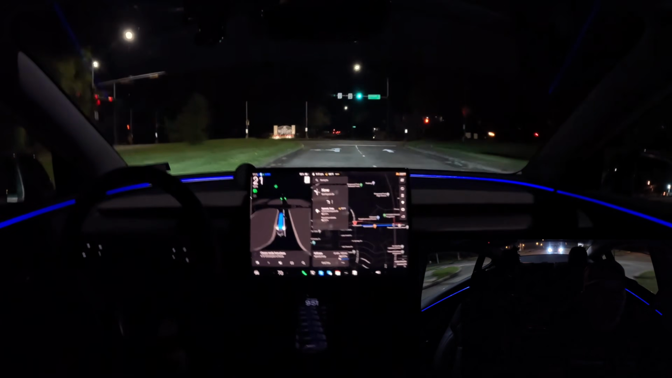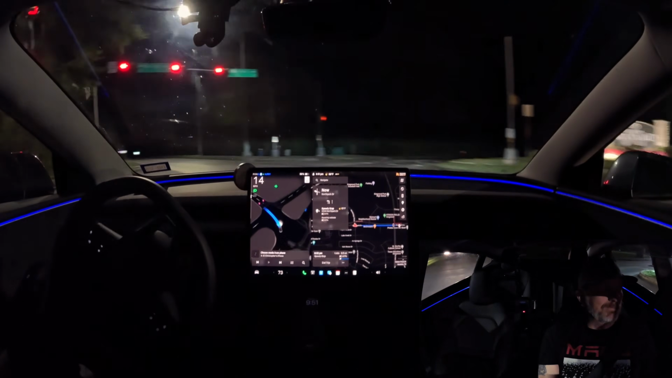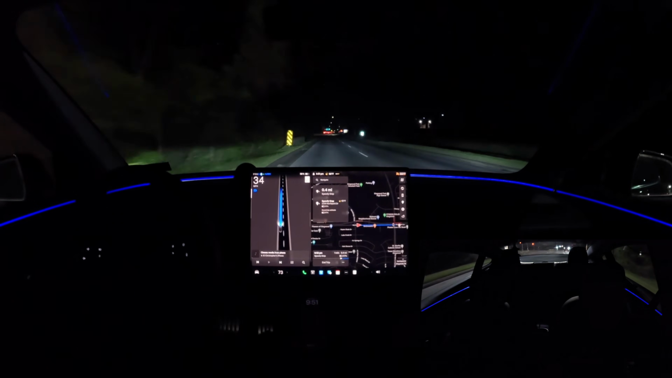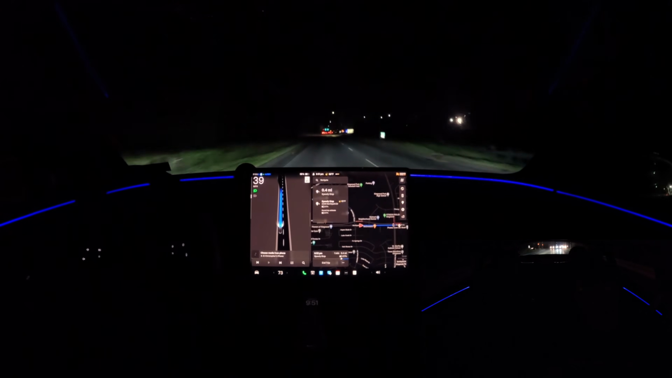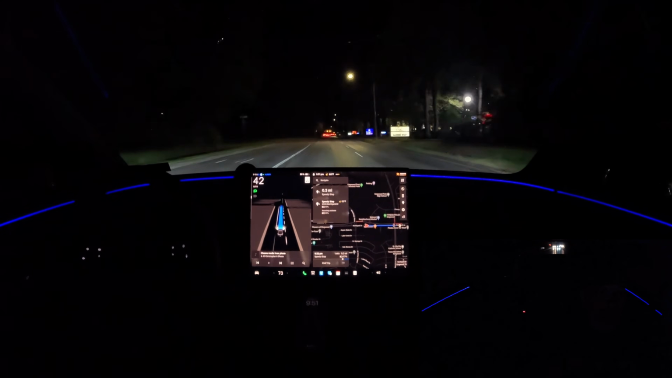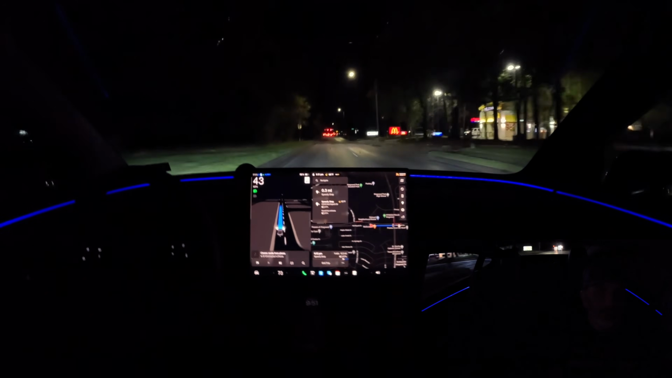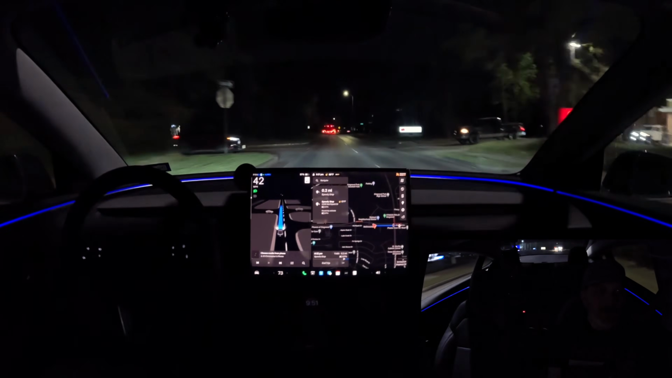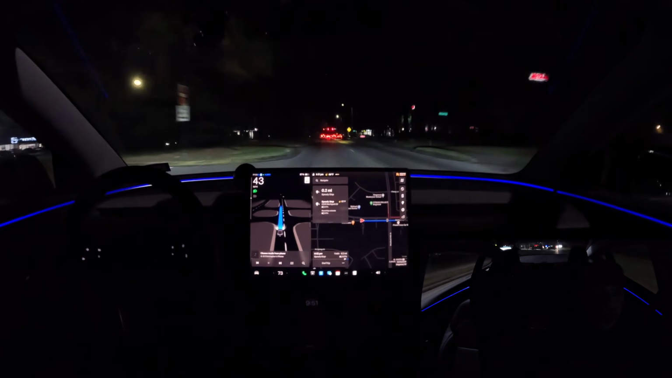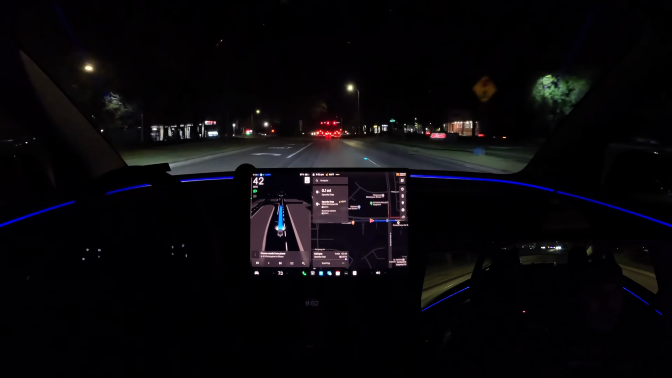Make a left turn here after the median. Great job. And then the Speedy Stop is going to be up here just past the traffic light. Now, I would think we'd be getting over in the right lane about this point because, yeah, the Speedy Stop is literally the first stop after the traffic light.